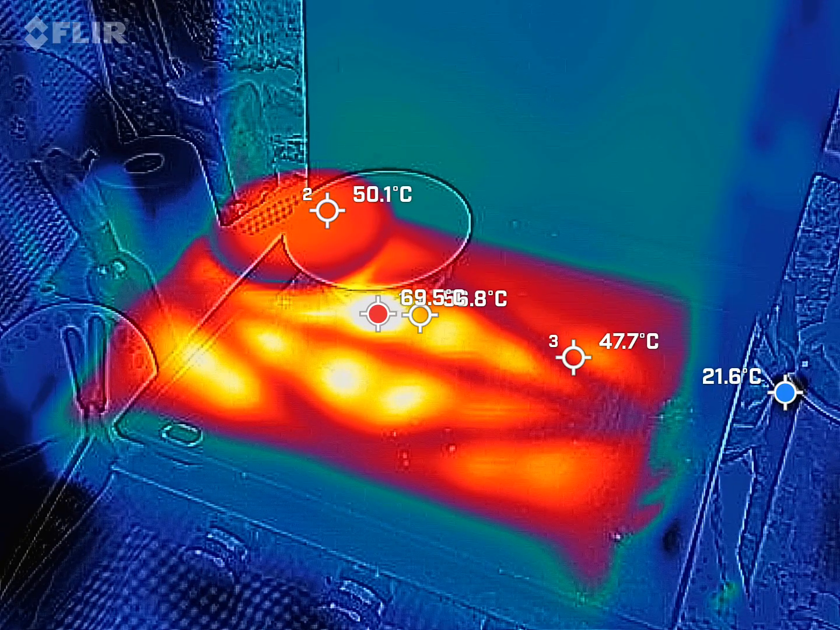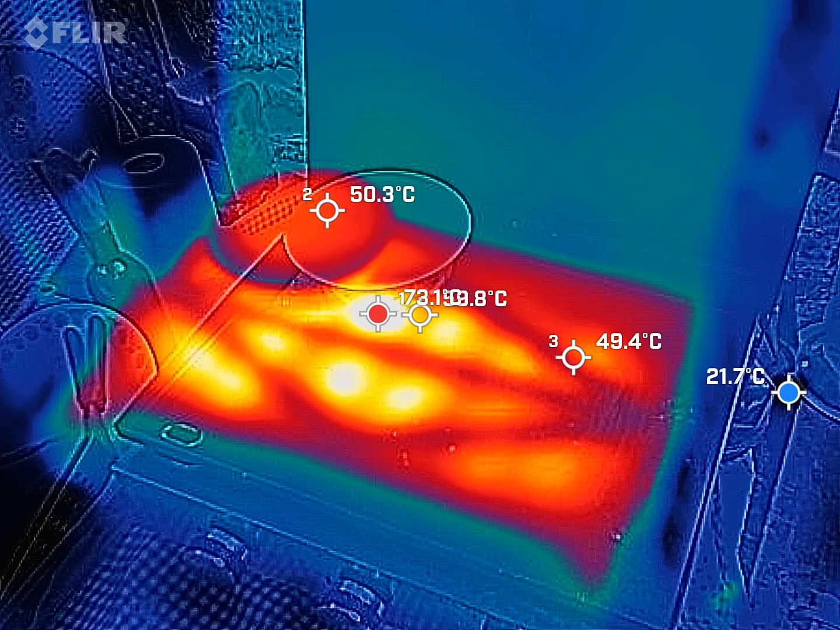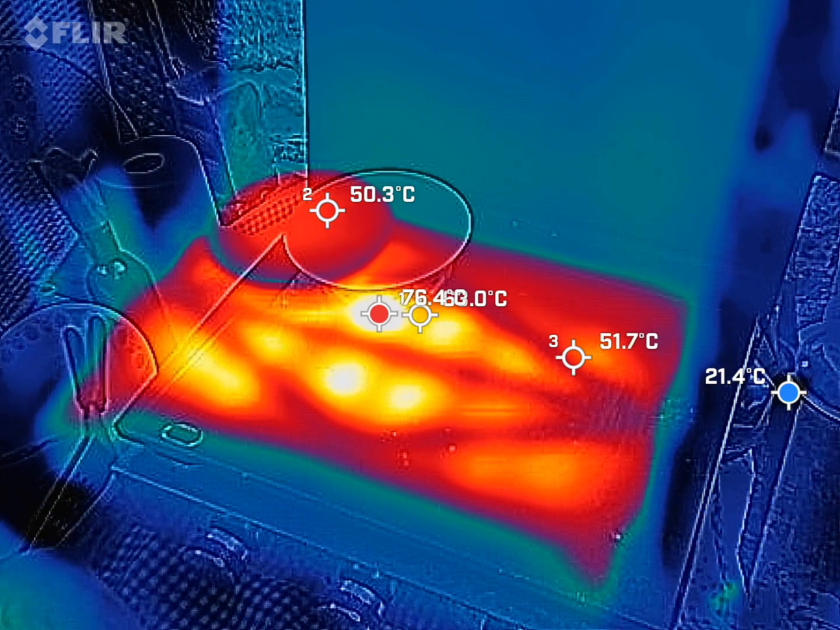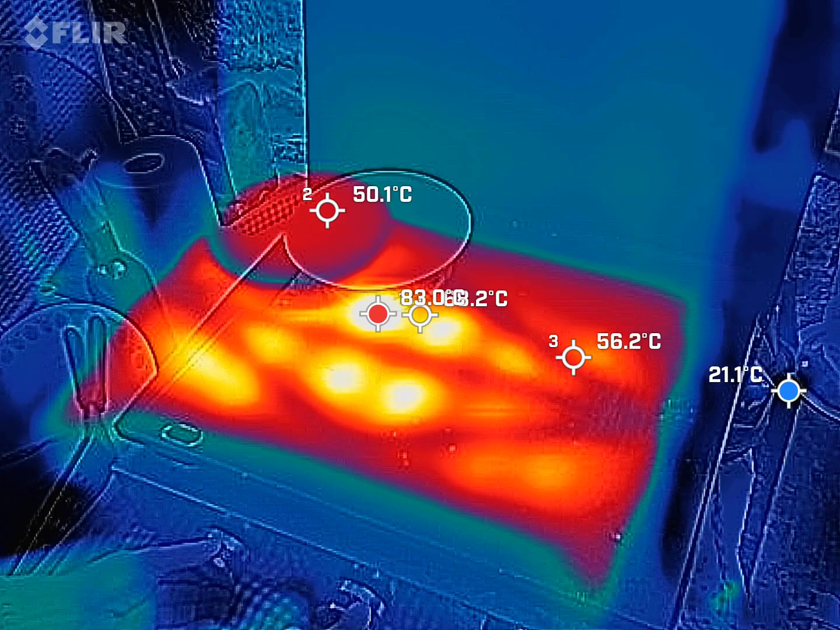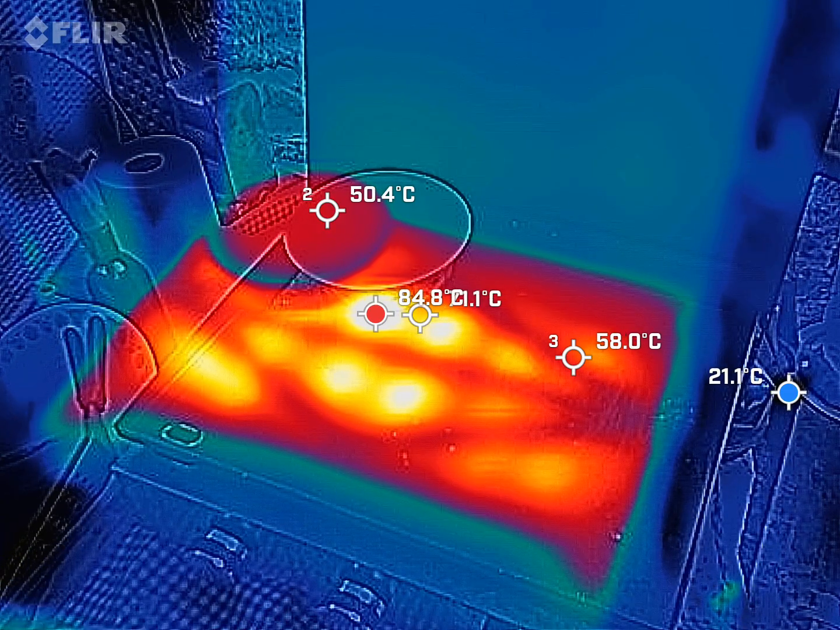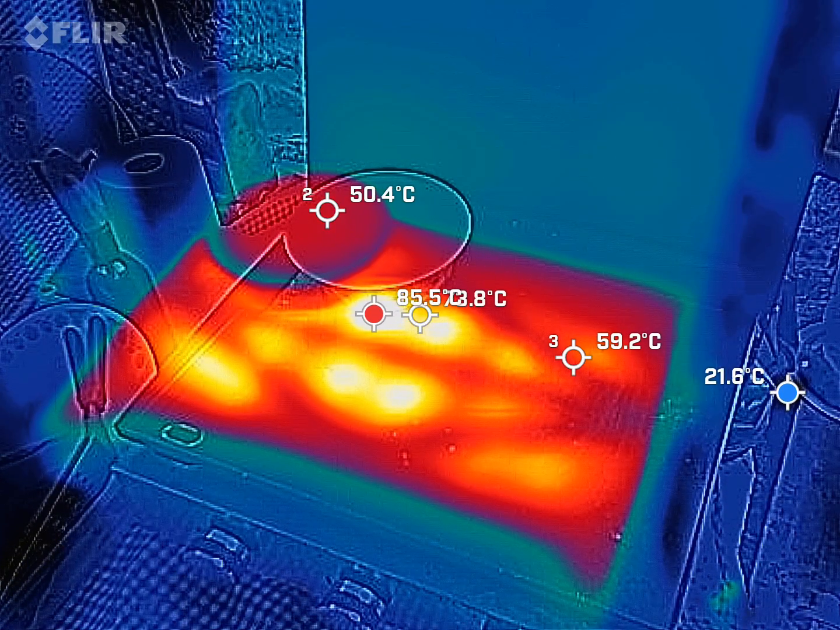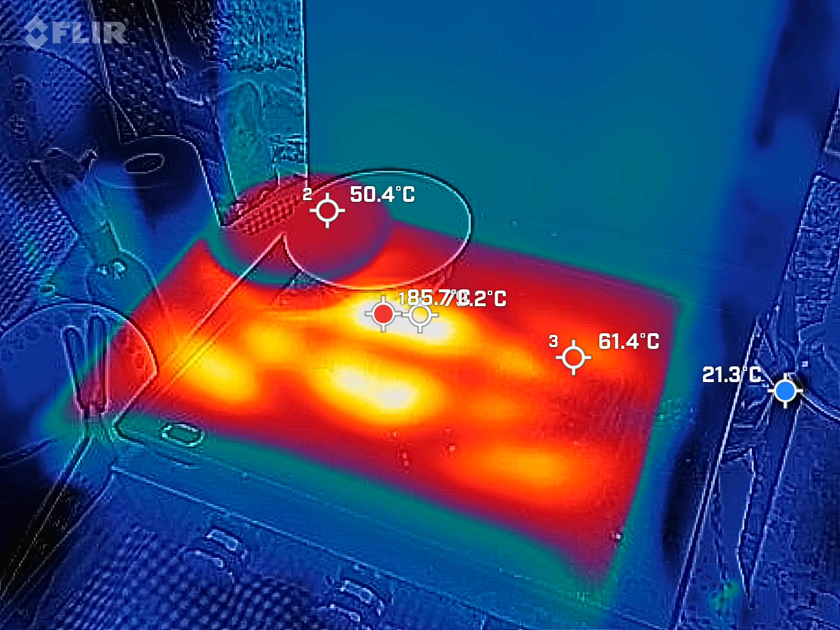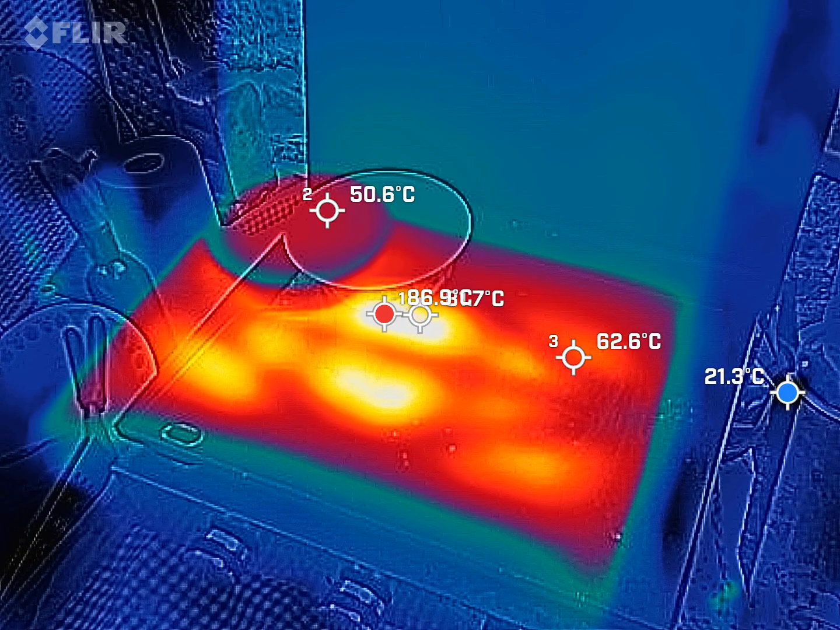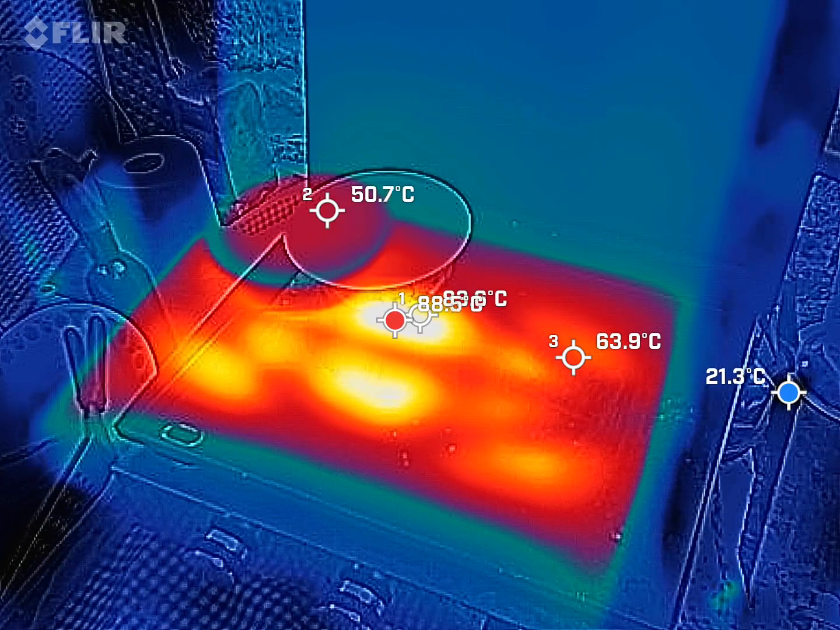Interesting pattern. First time I've done this successfully. I tried it the other day. It was dark out. I couldn't really see what was going on very well, and the temperature scale was only up to 130 degrees. So now it is much higher. And so, oh, I forgot my butter.